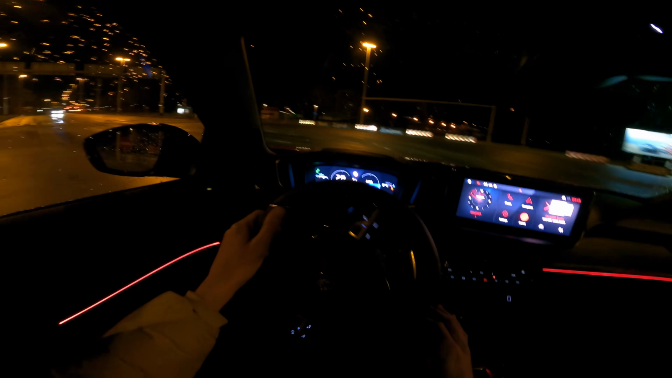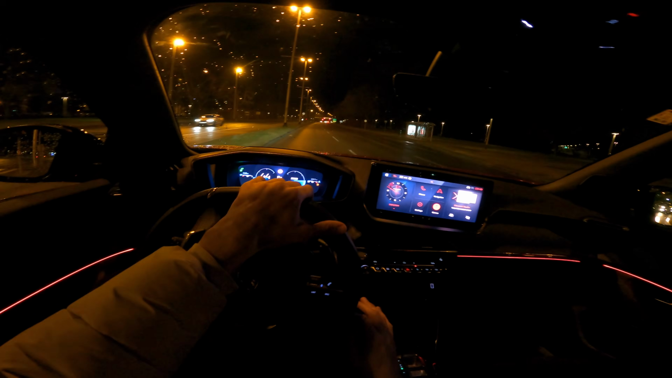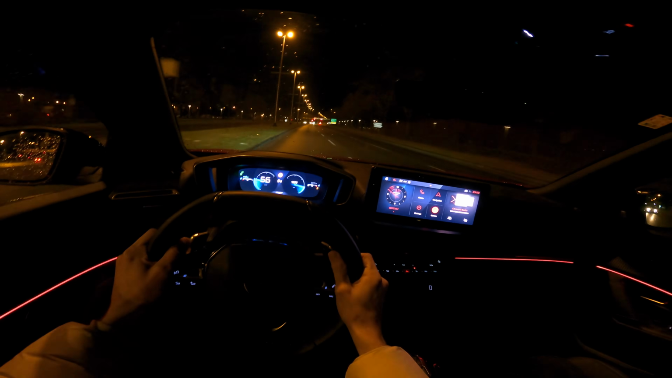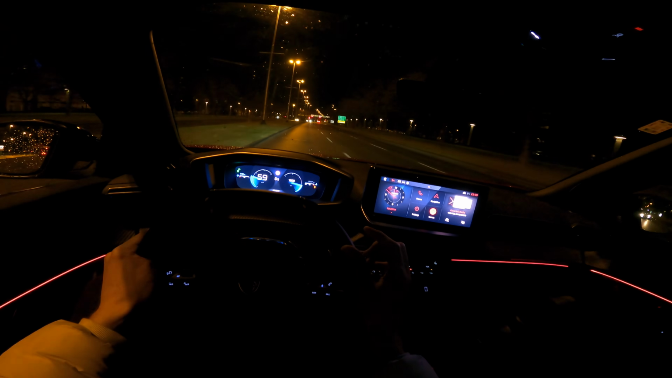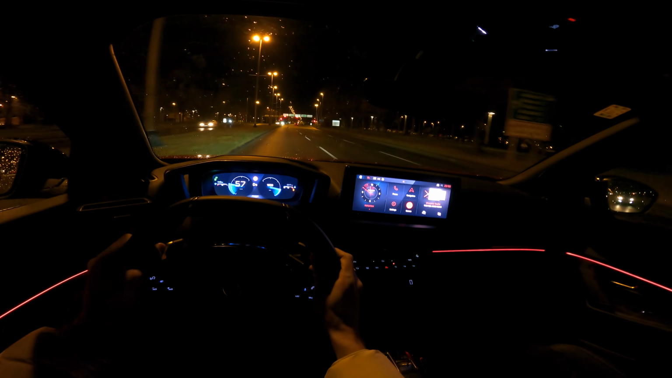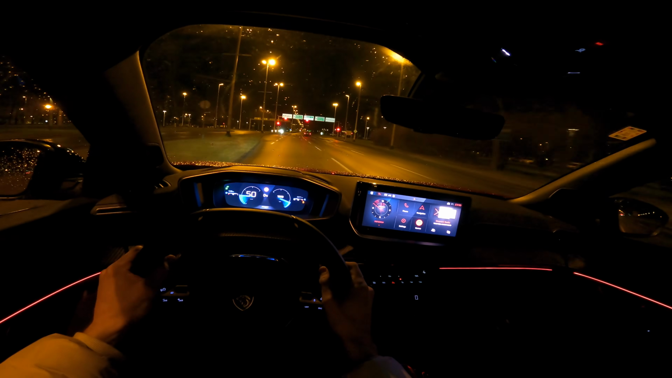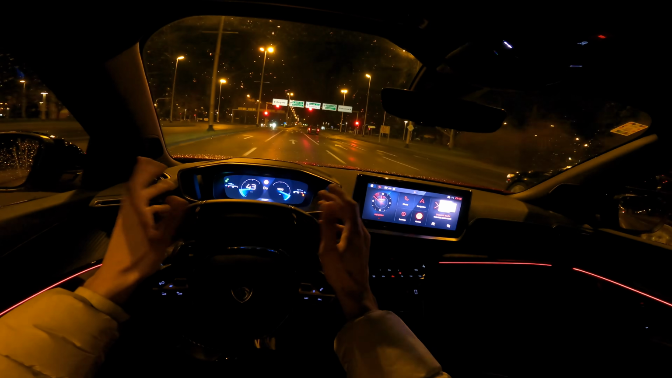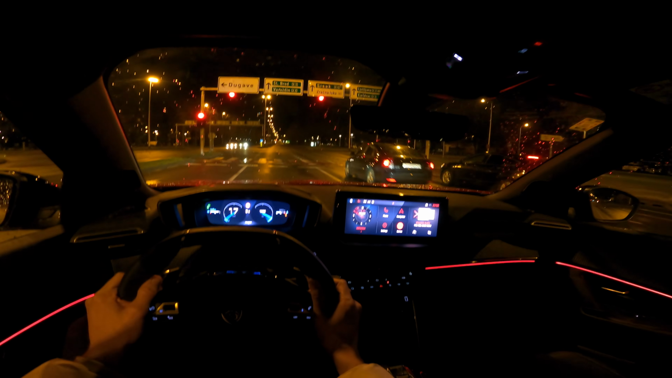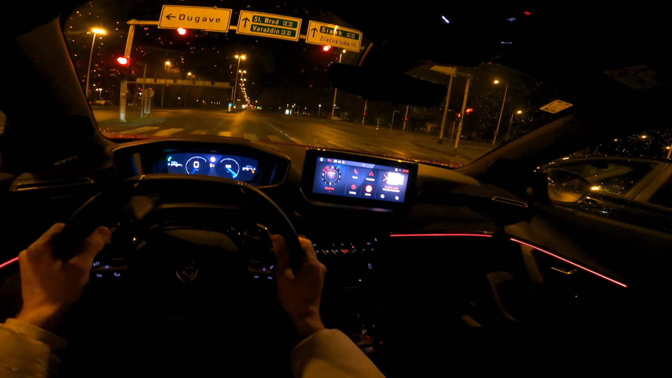Now, I've mentioned we're on 18-inch alloys, so I would say this is a good ratio of comfort with enough tire, and then for the looks. But you know, 19-inch looks even better, but then you have less tire. And French cars, and this 2008, have a very comfortable suspension. It's nice and soft, but some of the bumps I've felt harder, if that makes sense.